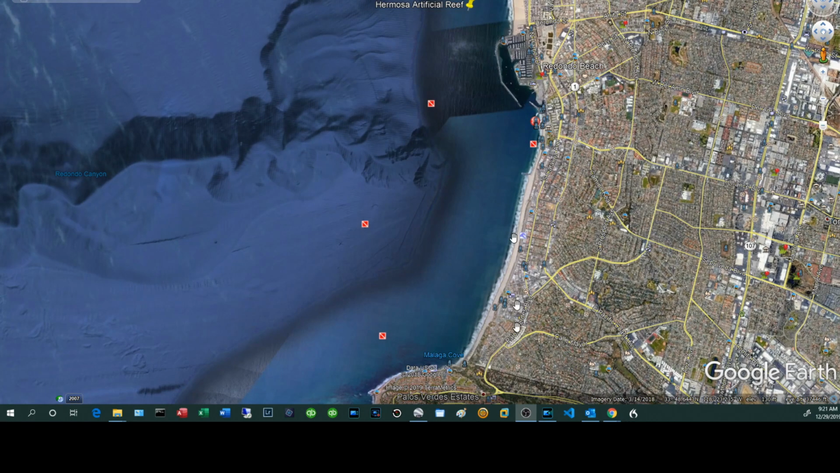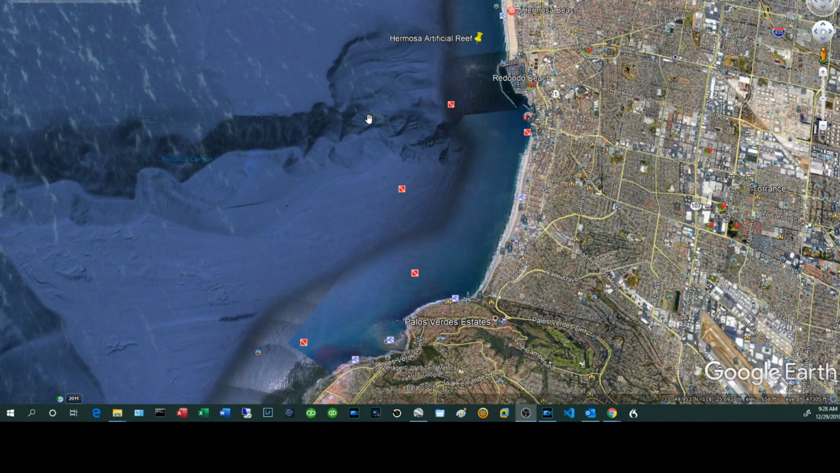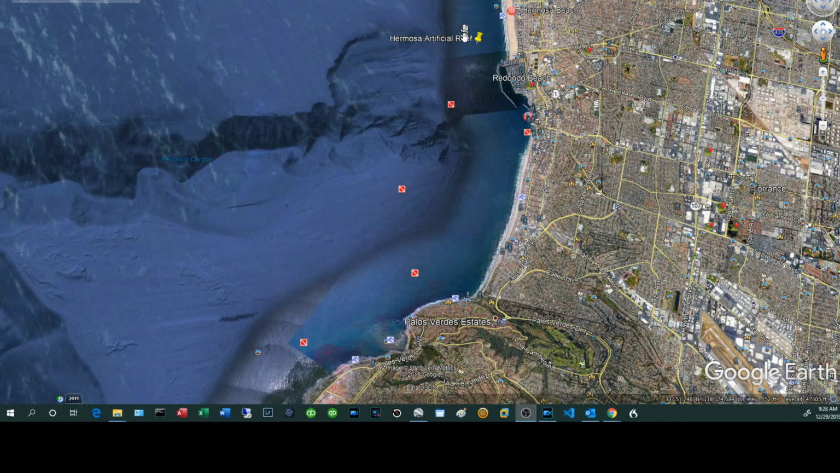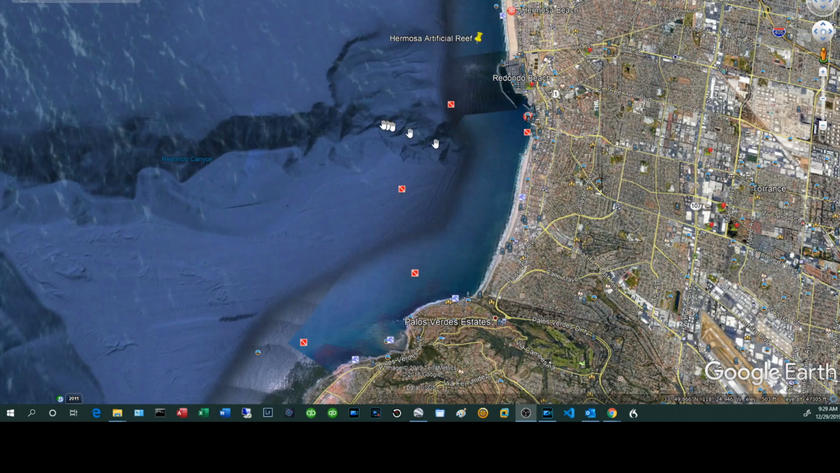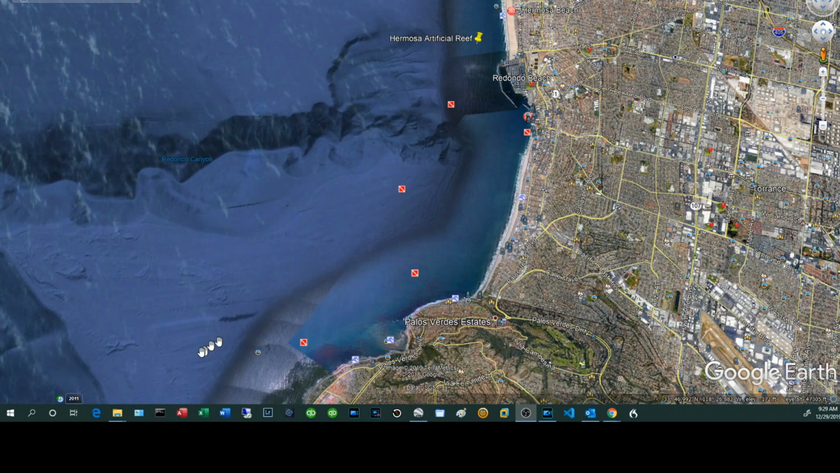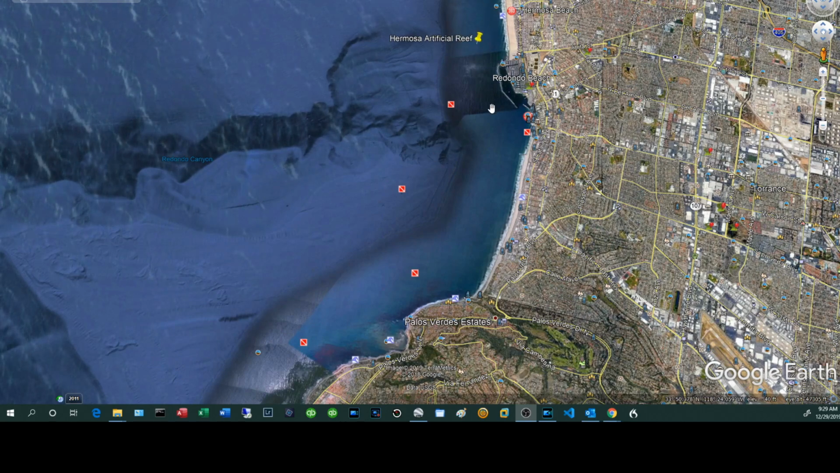You can go north, south, west, or east. I would generally advise against going east because I've never caught a fish in this area. And north is not the best option for most newbie kayak fishermen for a couple of reasons, unless you are specifically targeting the Hermosa Artificial Reef. Reason number one is, in this area, generally speaking, in the afternoon, the winds will blow out of the southwest. So if you're done paddling and fishing here, you're going to have to fight that wind coming back.